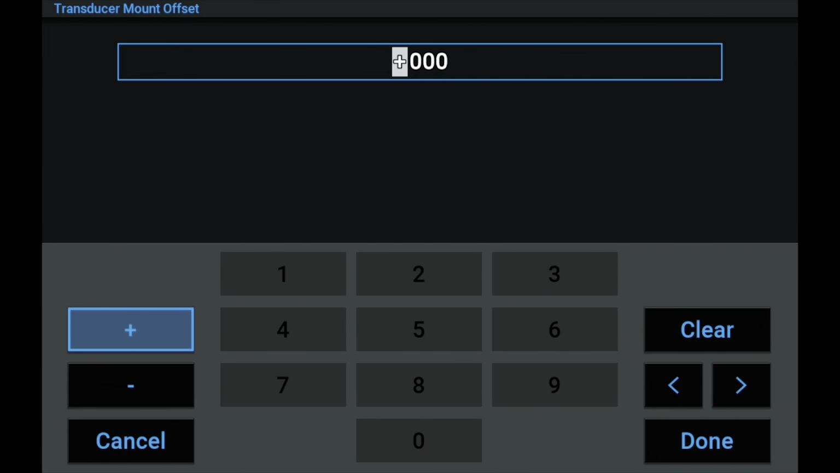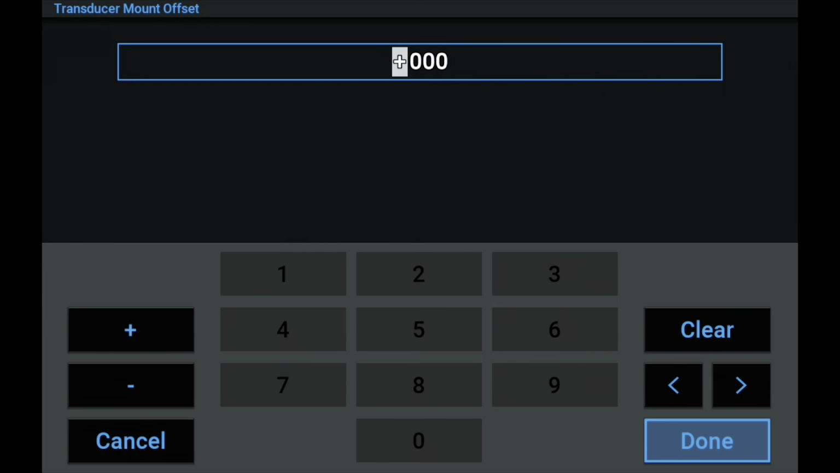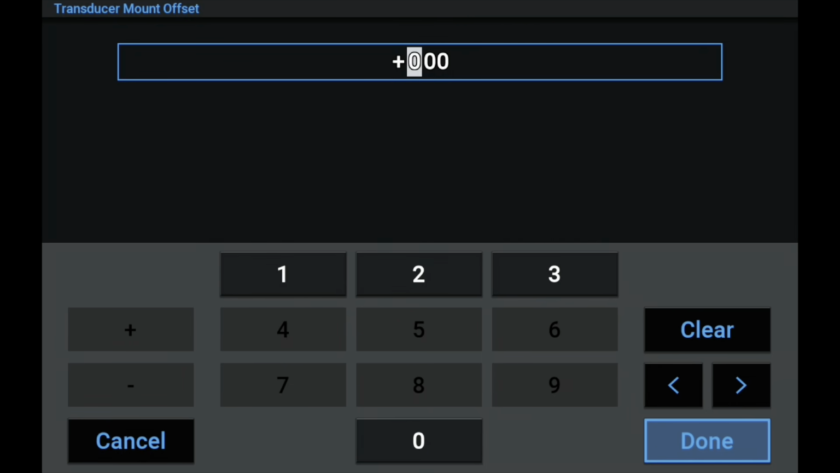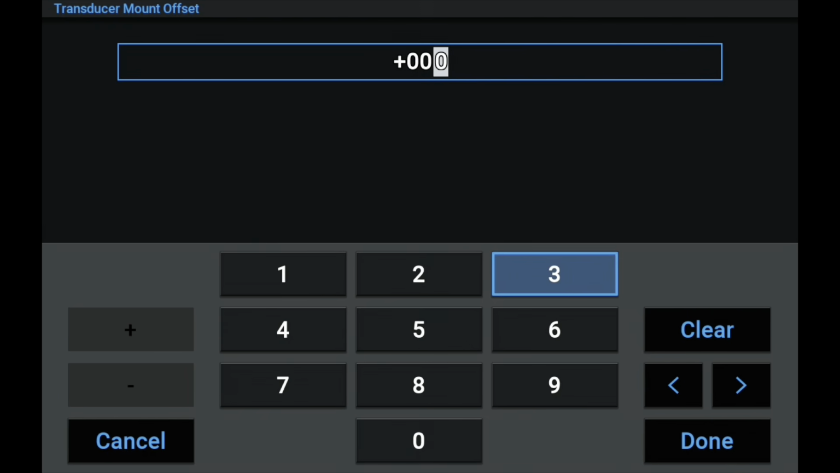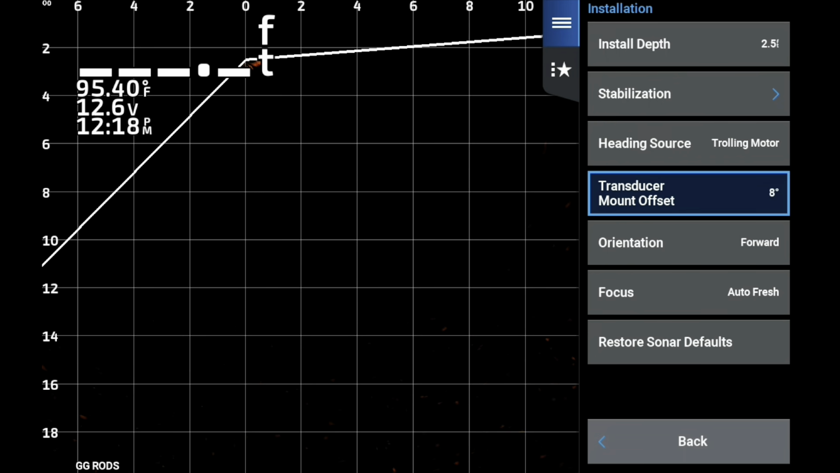Now they also have a transducer mount offset. If you use an 8-degree offset, for example, if you're using a trolling motor mount and you've got an 8-degree offset, you can set that up. Now, let me be honest with you, I don't know how this is going to affect or not affect the readings. I need to understand more about this, so we will get to that a little bit later on, but I just wanted to bring that up.